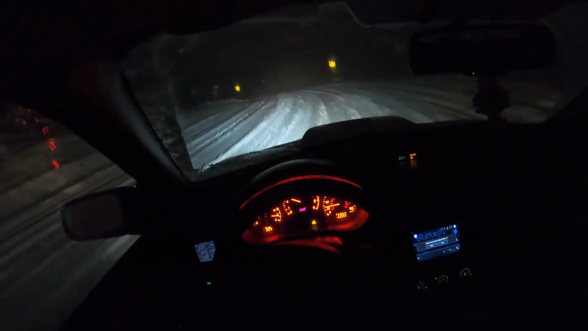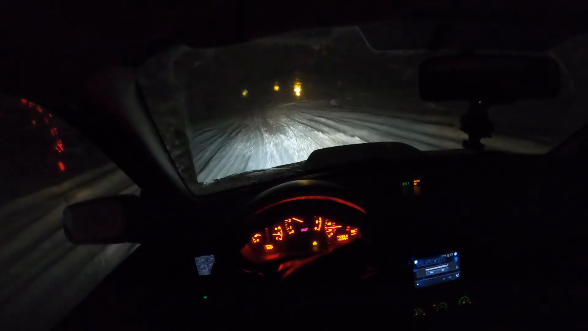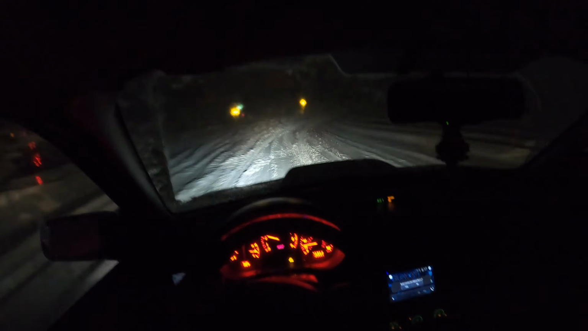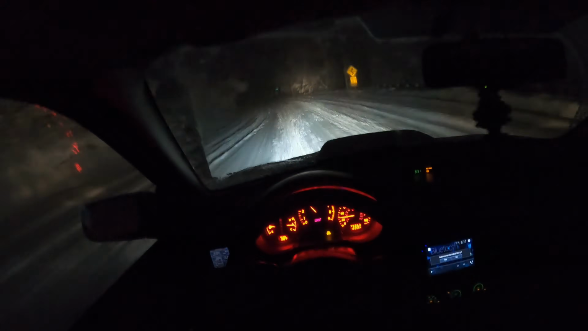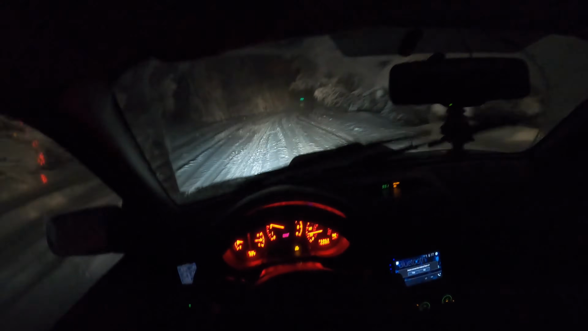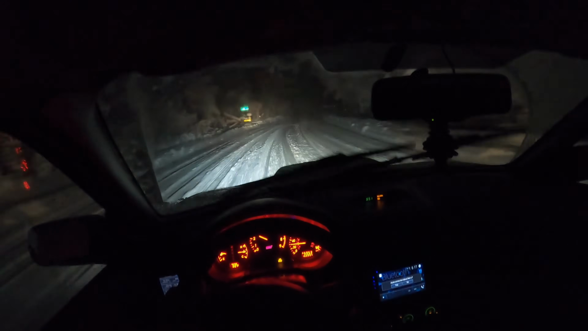Look at that, look at that. That is crazy. So it's pretty gnarly up here. I am still going. I am still going up. Dead end. Yeah, it's pretty gnarly up here. The roads are a little bit more unkept, climbing higher and higher up in the mountains.